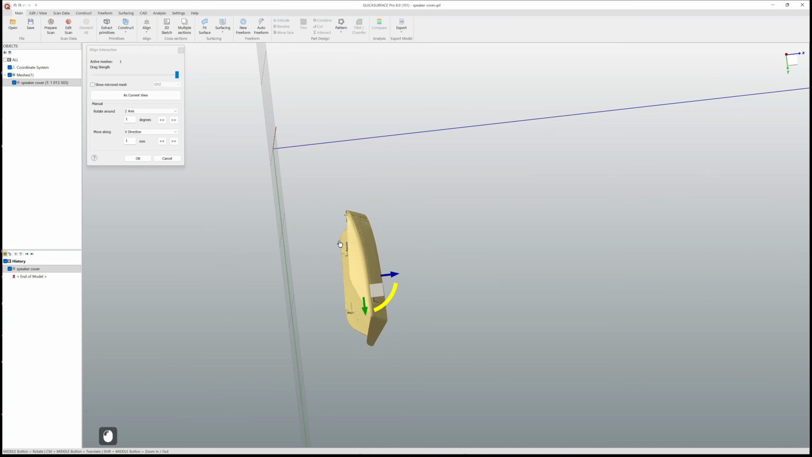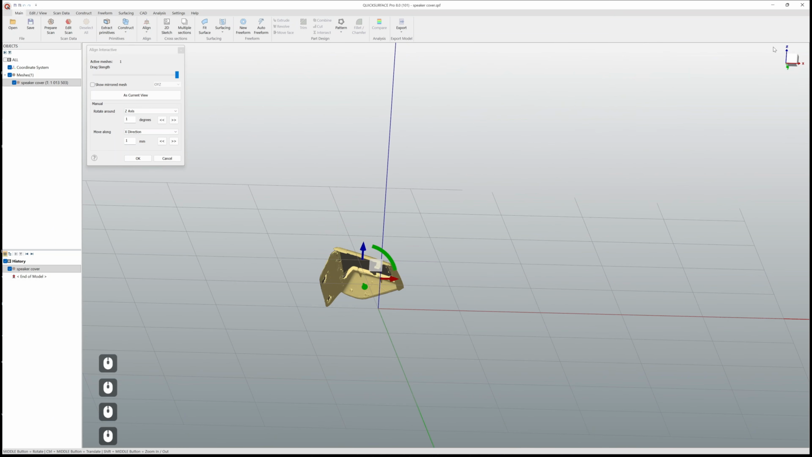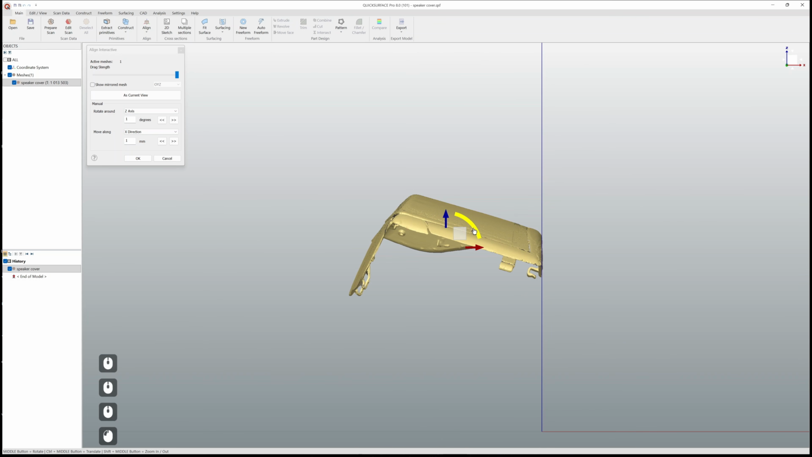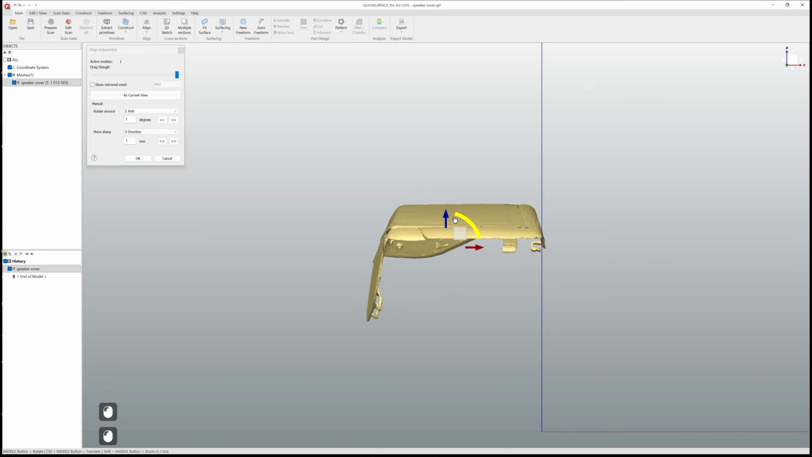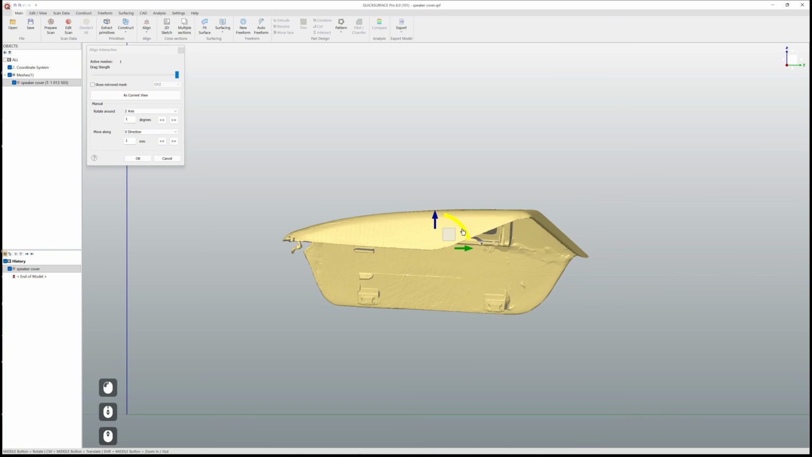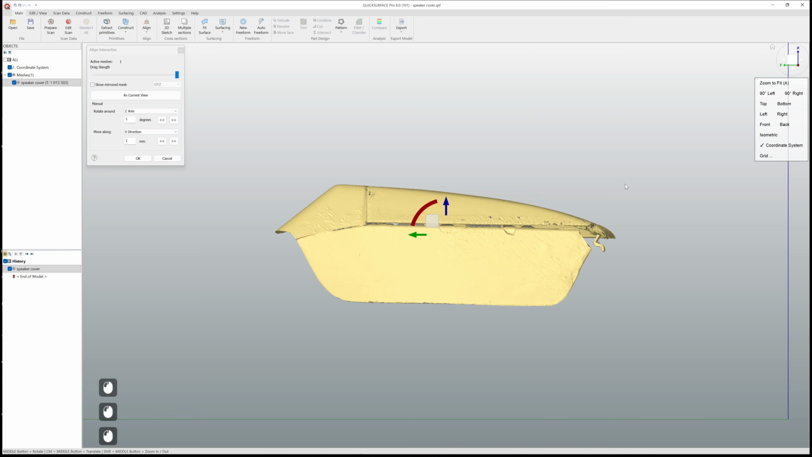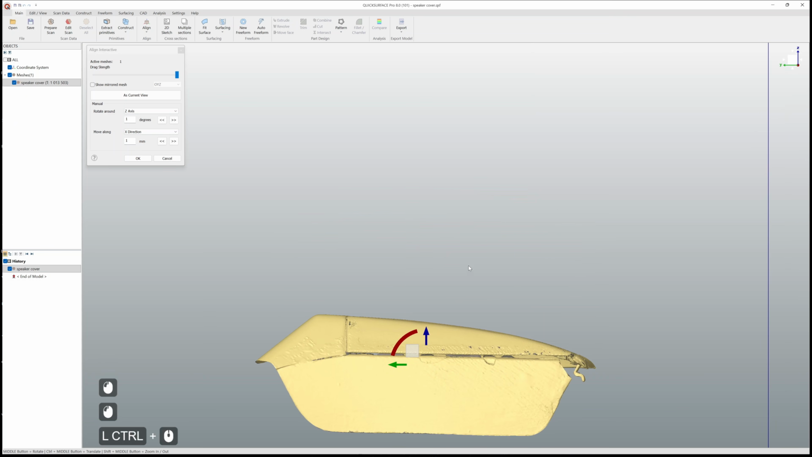Probably I will start with this one. And then most likely I'm going to switch to front or back view. Close to this. What do we see here? Maybe like this, or let's see the opposite side.